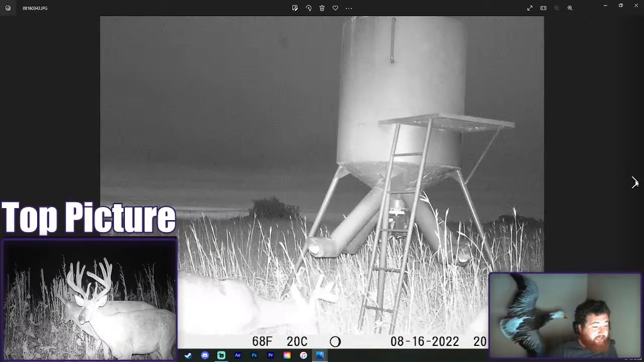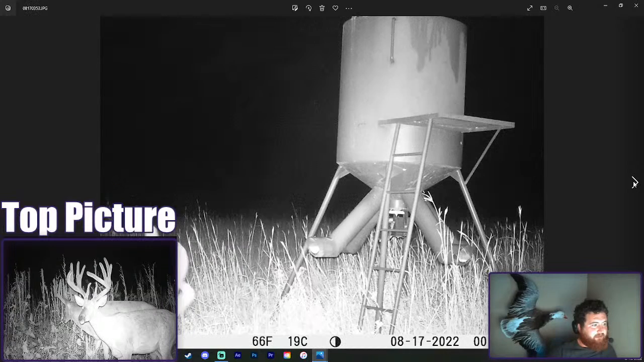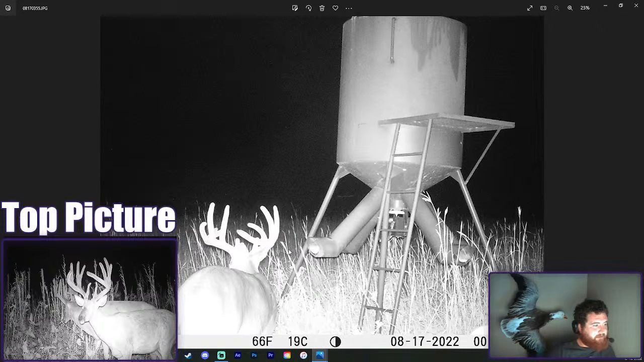this has always been, actually, this is our first. Last year was our first time having this spot here, and we had some really good encounters with some nice bucks. There he is again, COVID. You would have named him Crab Legs.